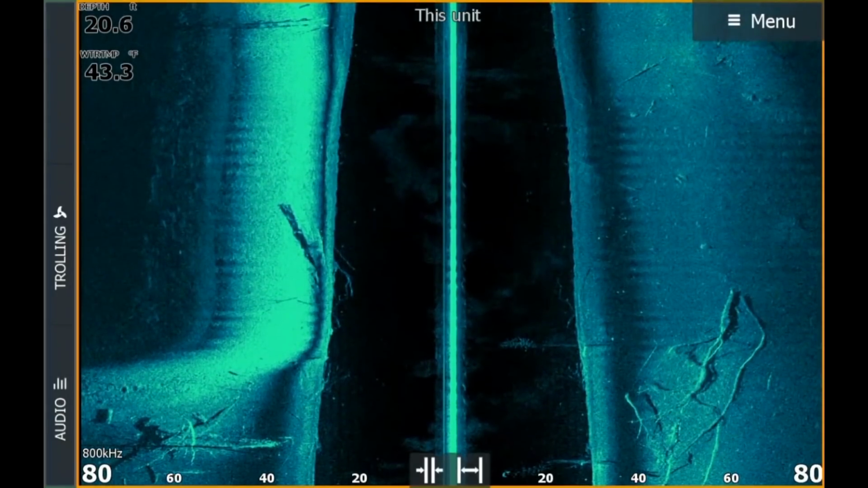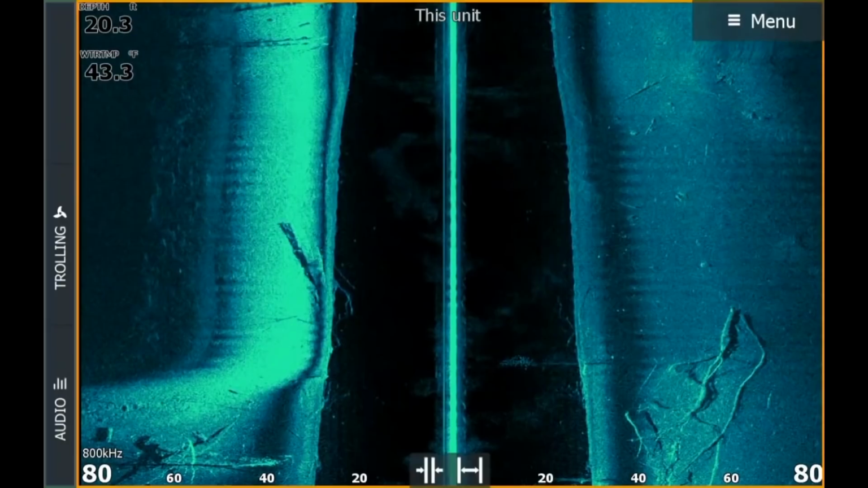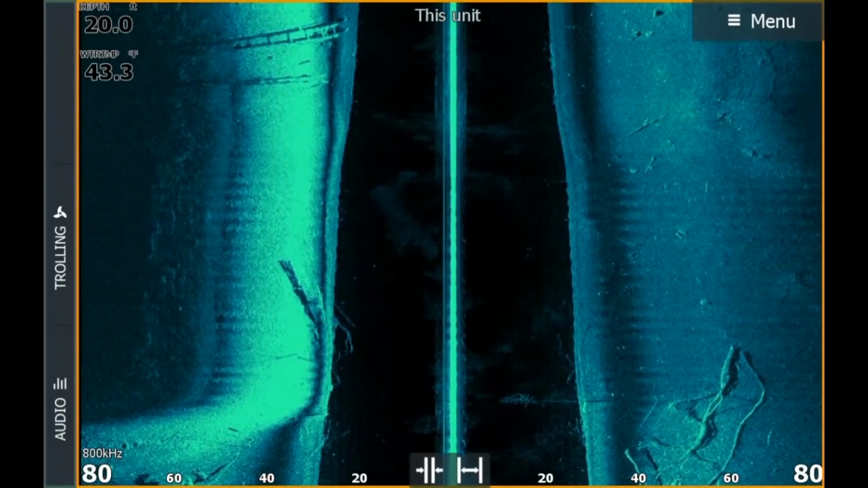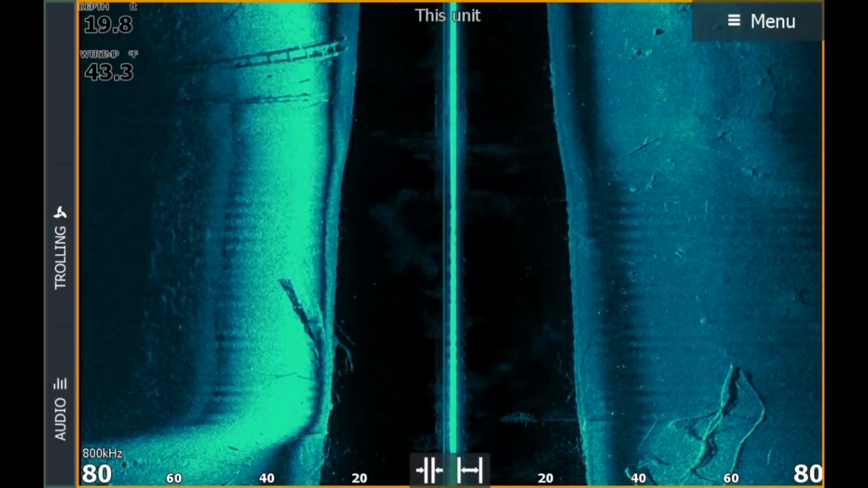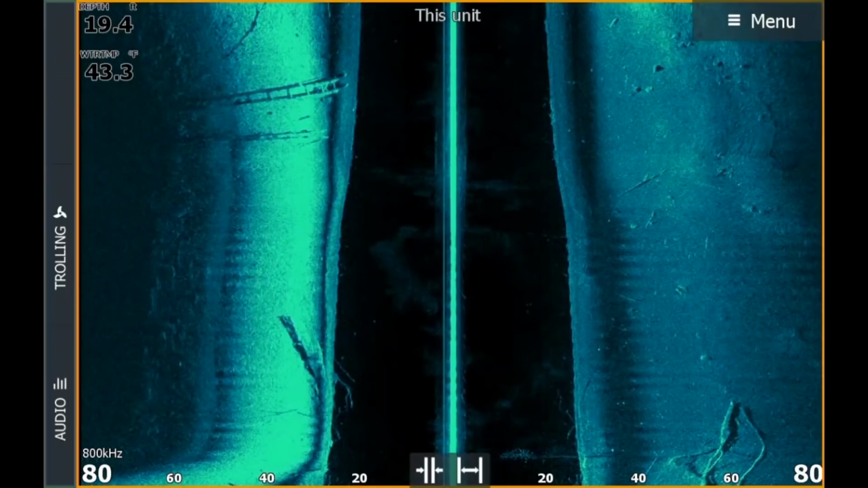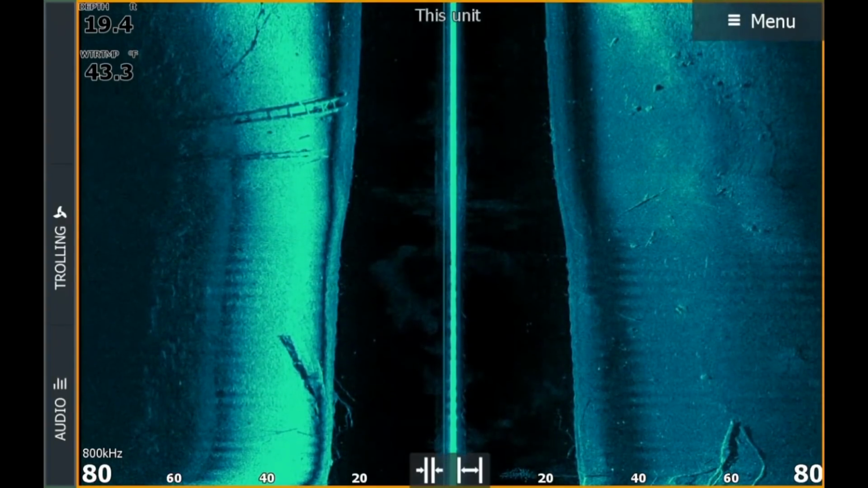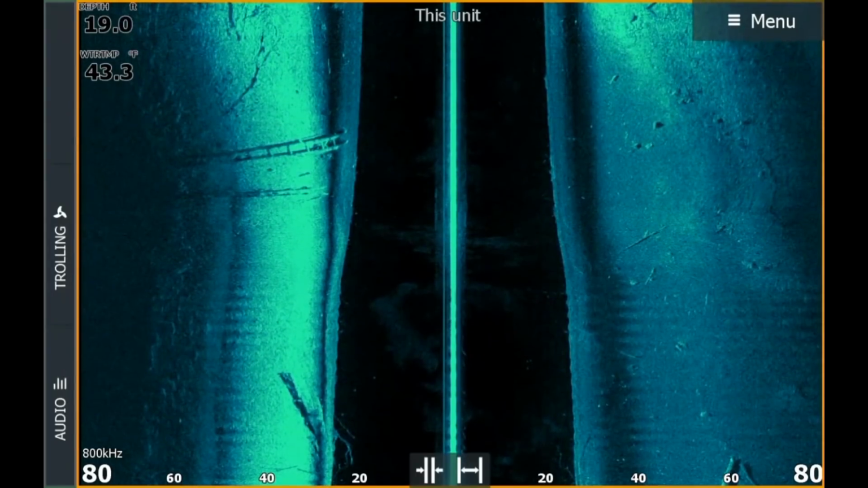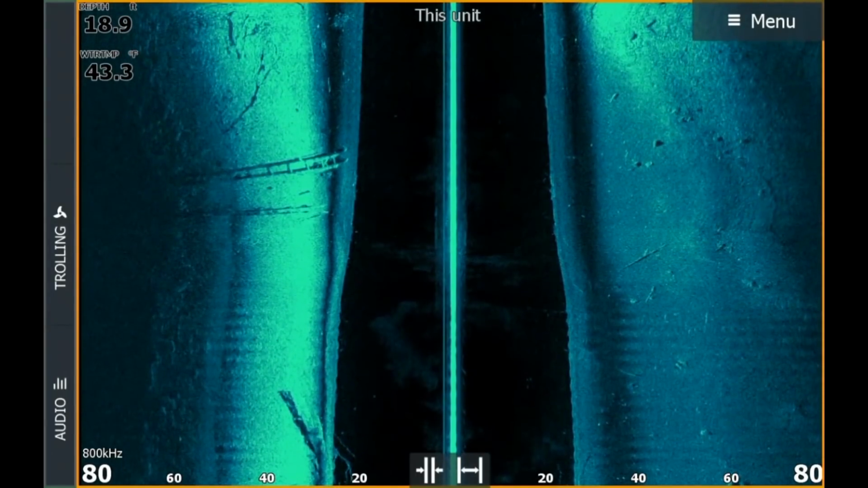And coming up on the left side of the screen, you can see some irrigation pipes coming into the water. And again, you can see them very clearly in great detail all the way till those pipes come out of the water 80 or 90 feet away from the boat. And again, I've got that setting on 800 kilohertz, which gives me the greatest detail. We've never been able to use that setting that far away from the boat before.